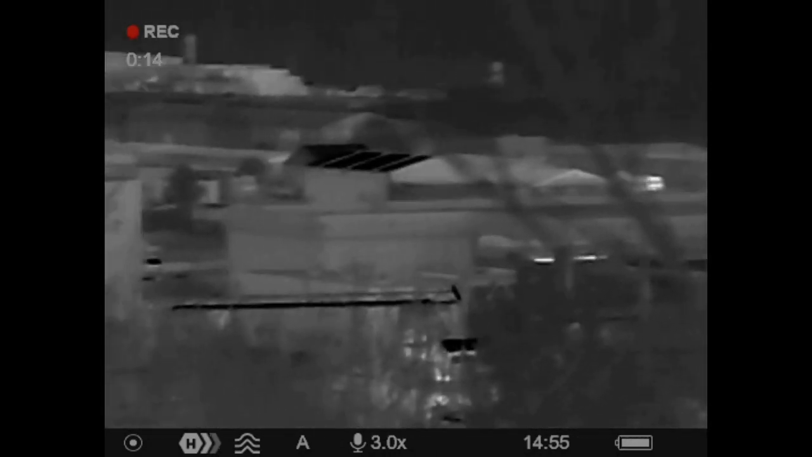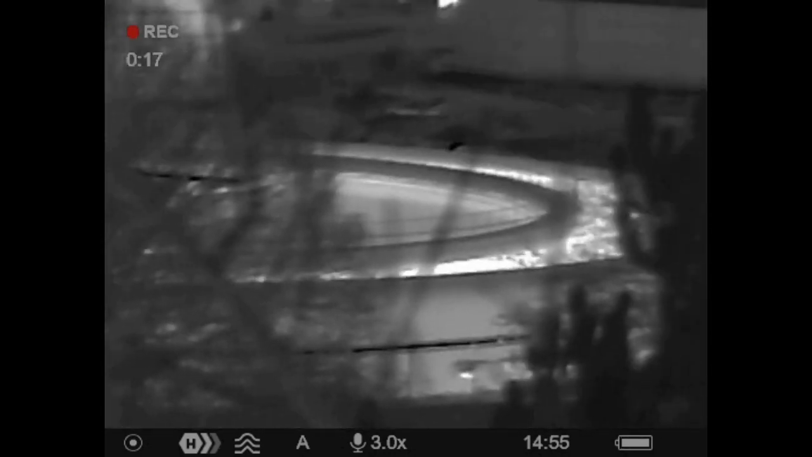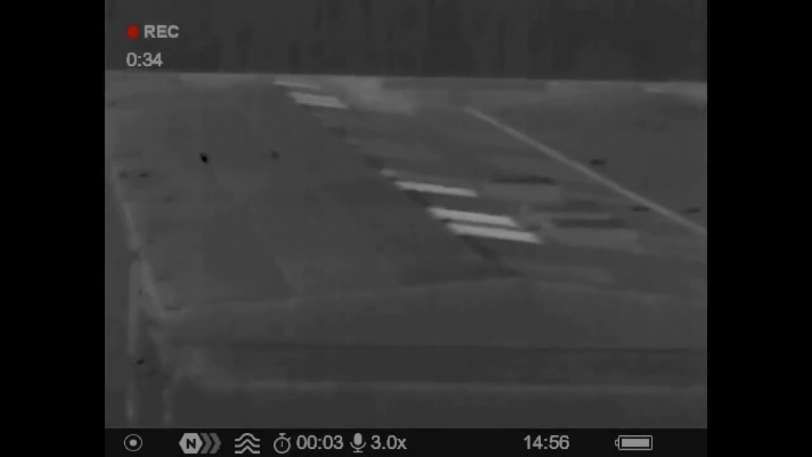Alright, so this is a factory that's about 330 yards away. Again, quite clear detail with the Axion. You can see everything you need to see. Picking out clear edges, quite tidy. Moving down there, a bit of water in the sewage plant there. Overlay filter there, and back again. Quite easily pick out all the roofs, the edges of the buildings on that one.